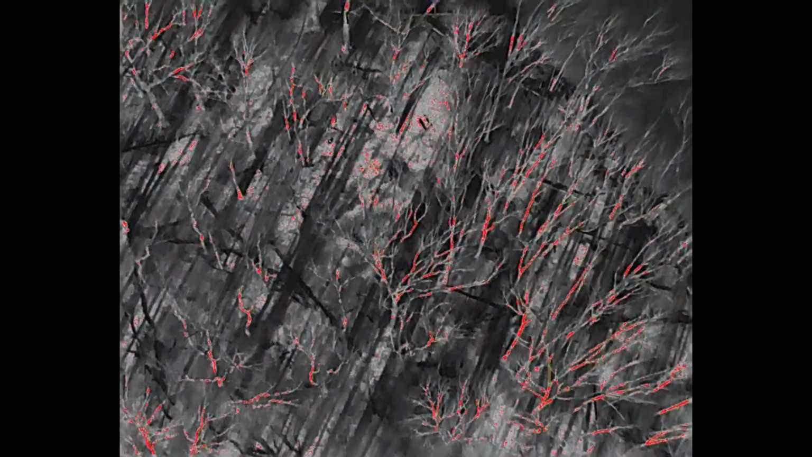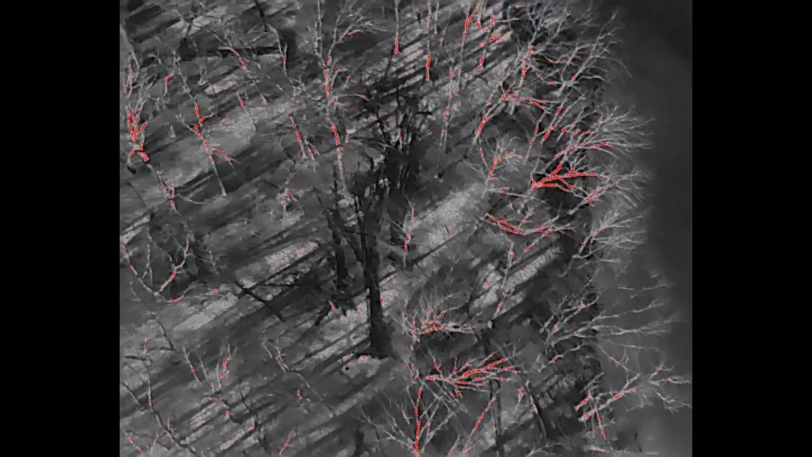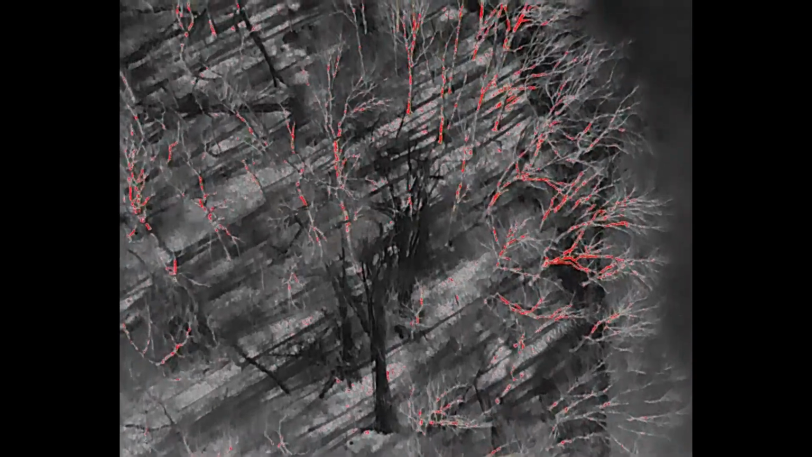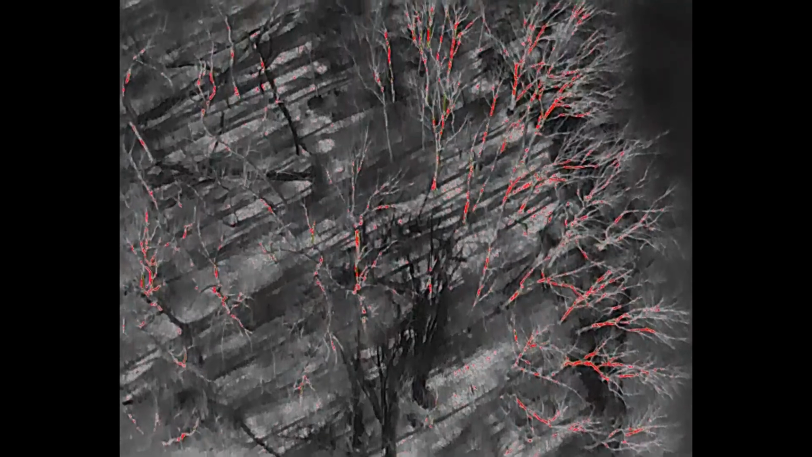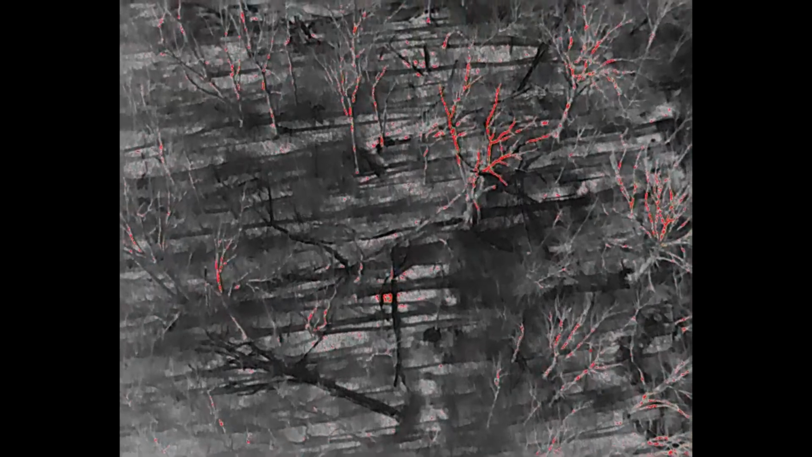There's a lot going on down there. It's kind of hard to tell. You know, I can't even tell if that's snow on the ground, but I'm looking for heat signatures. And I have to find some deer and get some imaging with that.